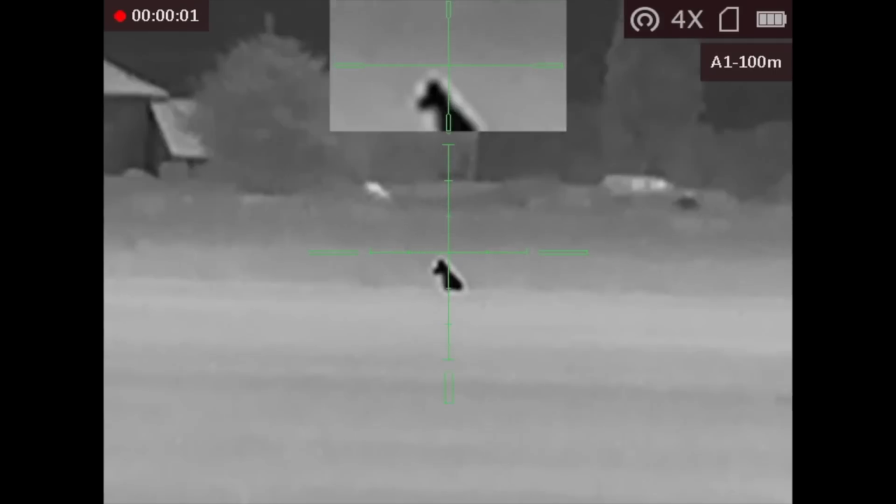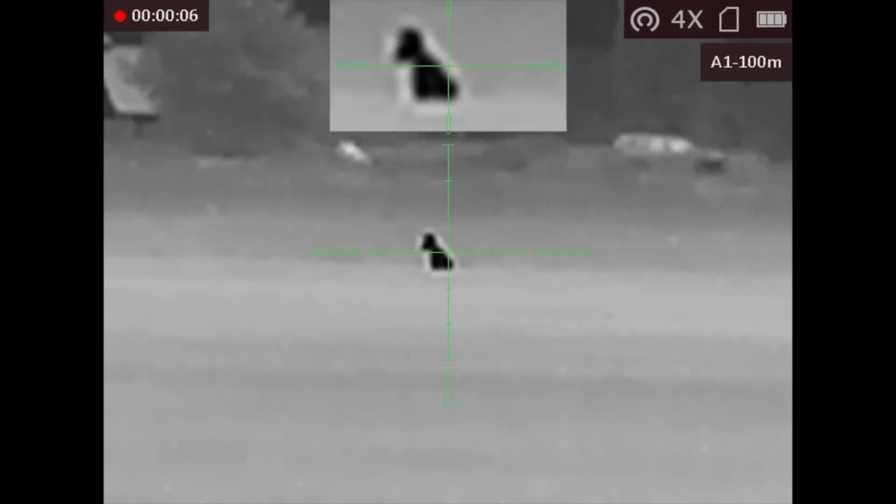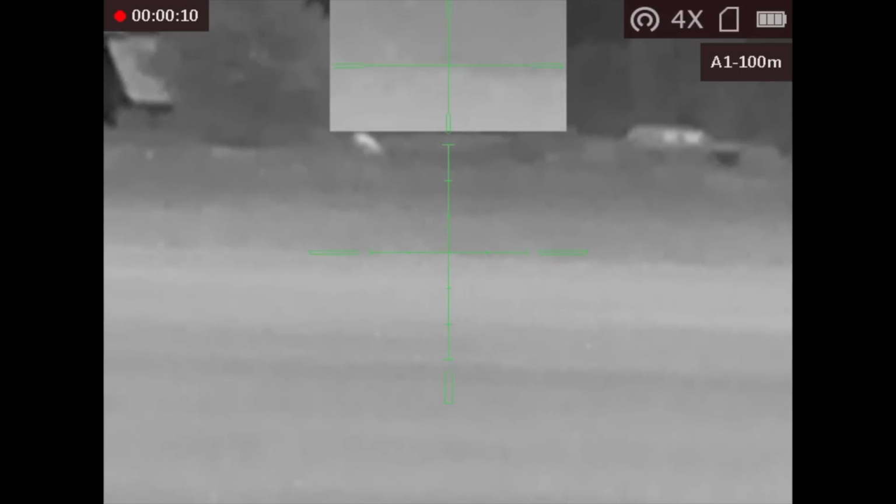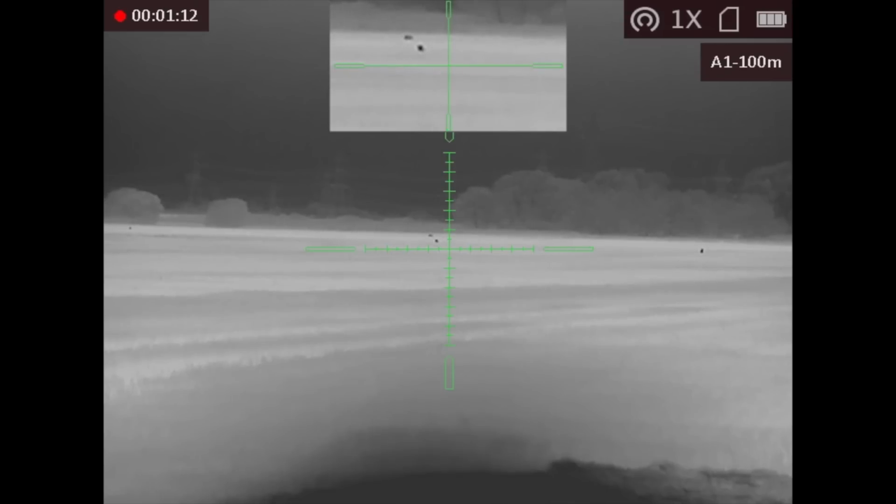Yep, it's dead. Now, what we didn't realise at this stage is we actually had another fox behind us as well. So I went wandering off to try and find this fox here, which, first of all, some of you may say that's an unsafe shot, but I can assure you that fox is this side of the dyke, with the dyke bank raising a good 2 to 3 feet above the fox behind it.